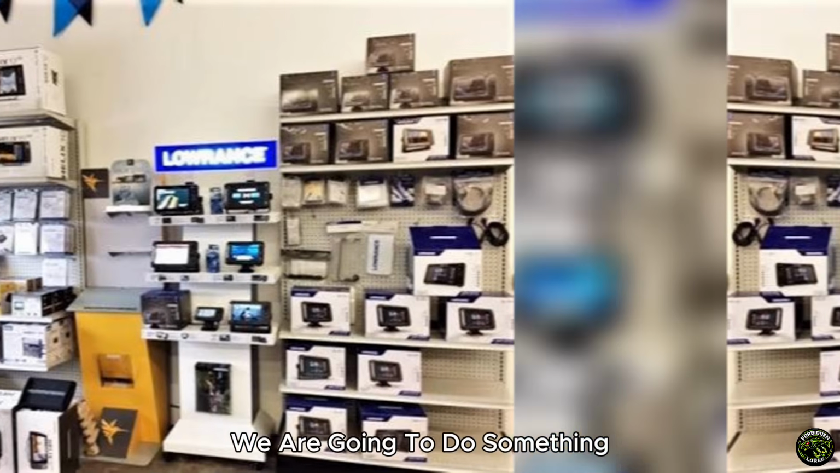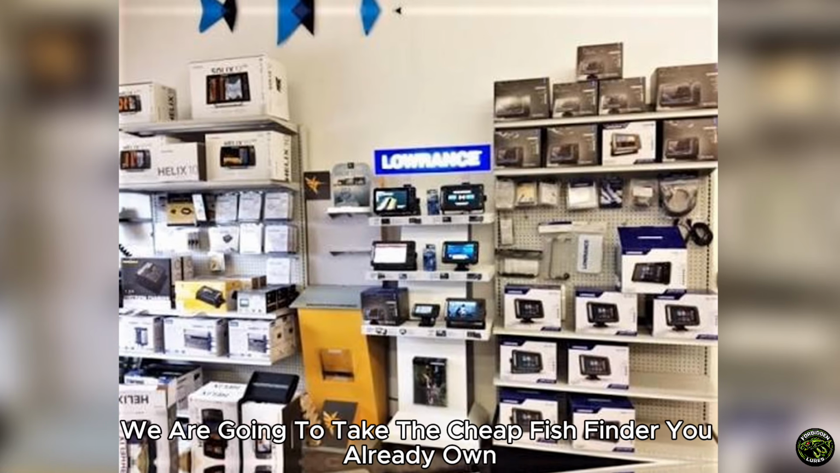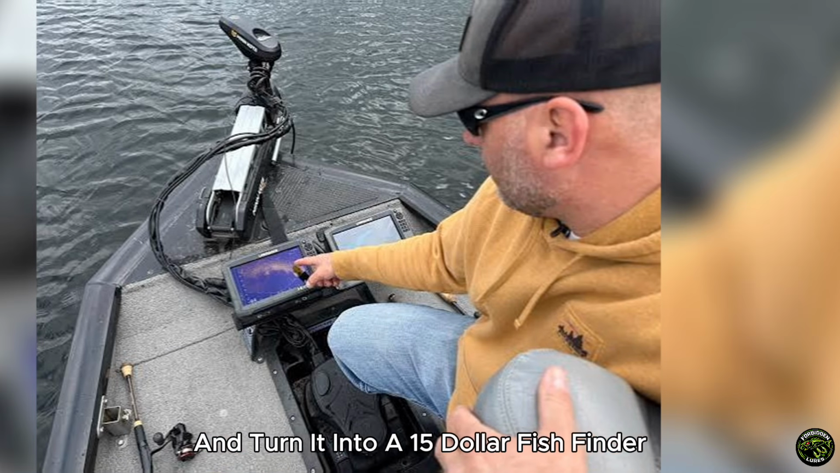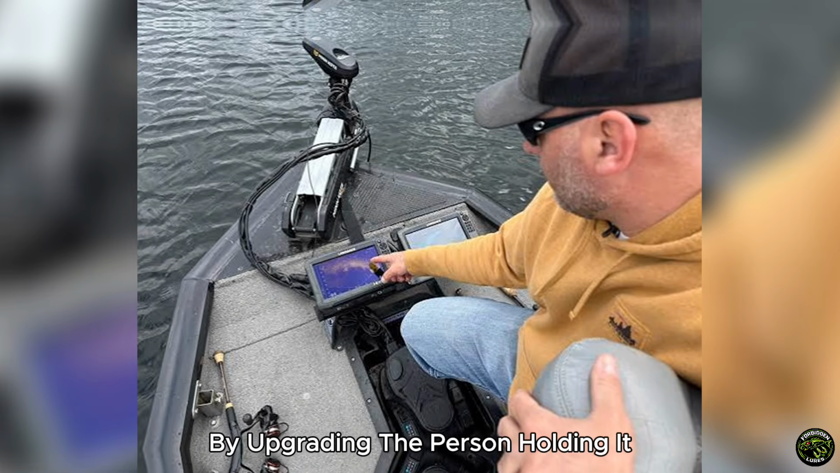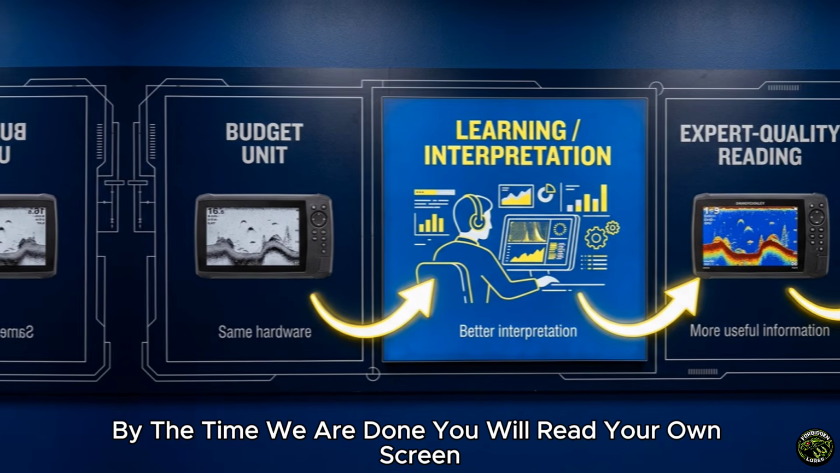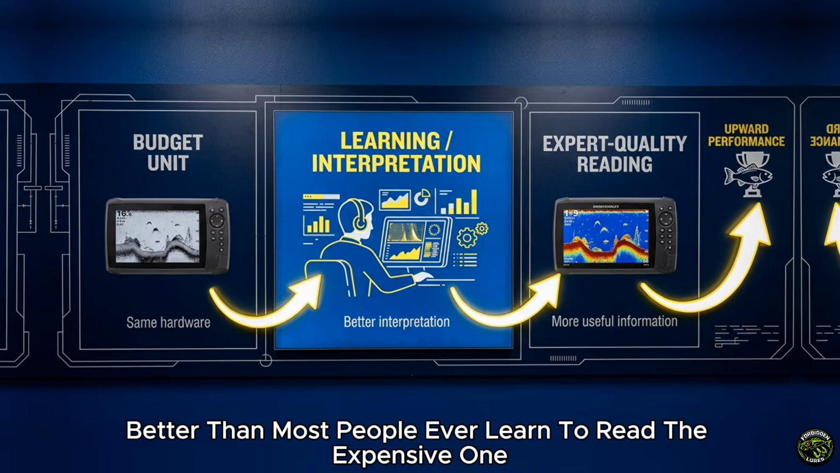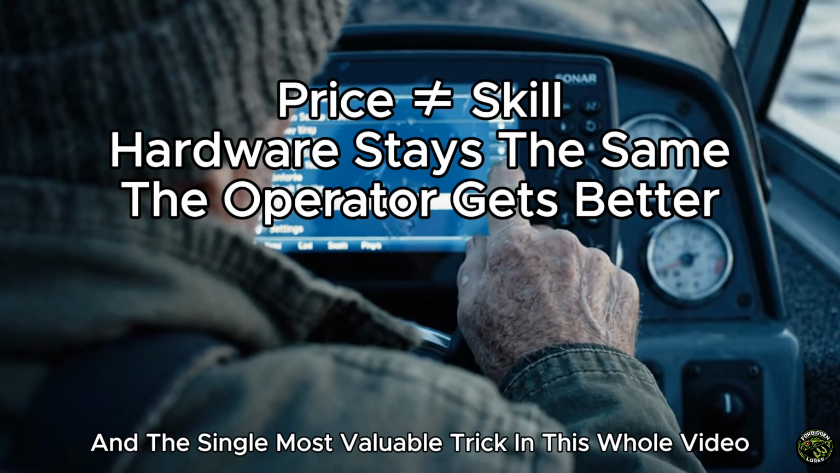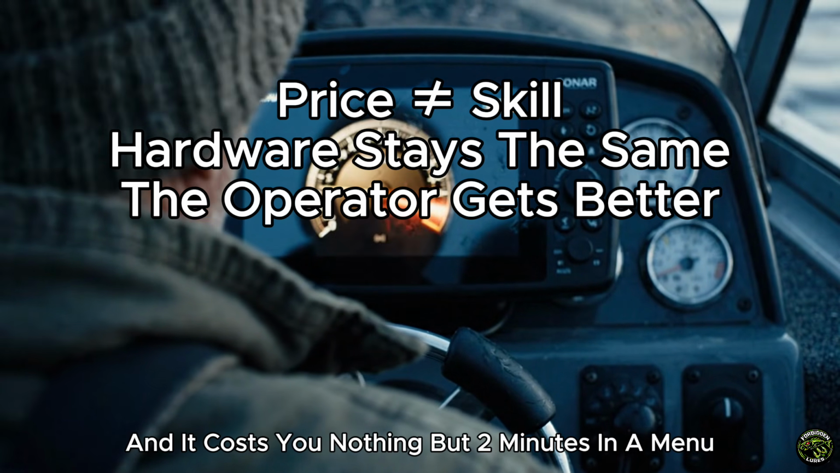So today we are going to do something the electronics aisle has no interest in you knowing. We are going to take the cheap fish finder you already own and turn it into a $1,500 fish finder. Not by upgrading the hardware, by upgrading the person holding it. By the time we are done, you will read your own screen better than most people ever learn to read the expensive one. And the single most valuable trick in this whole video sits right in the middle, and it costs you nothing but 2 minutes in a menu.